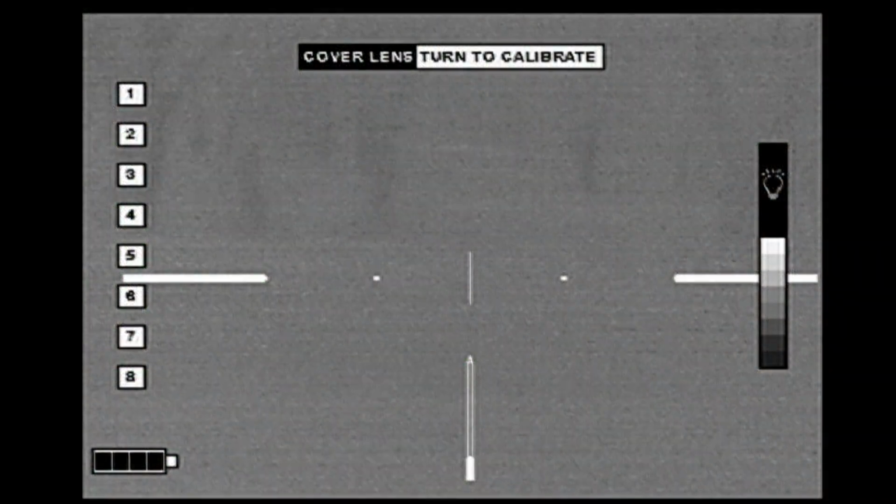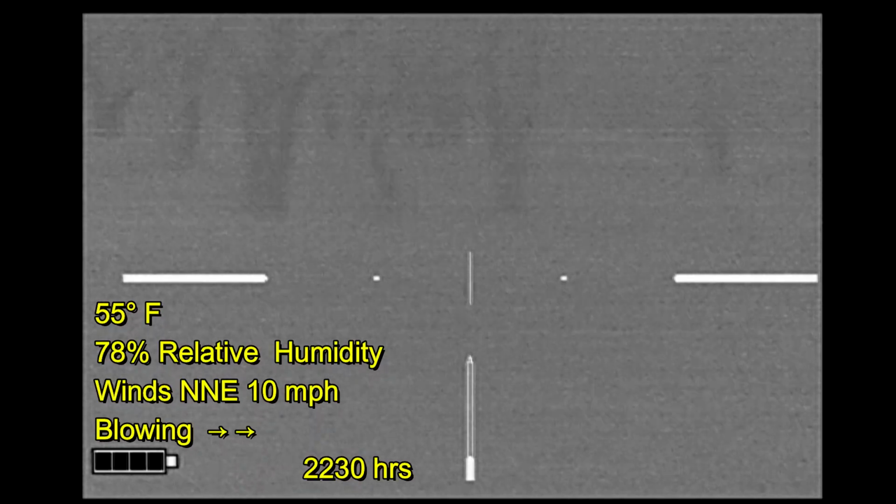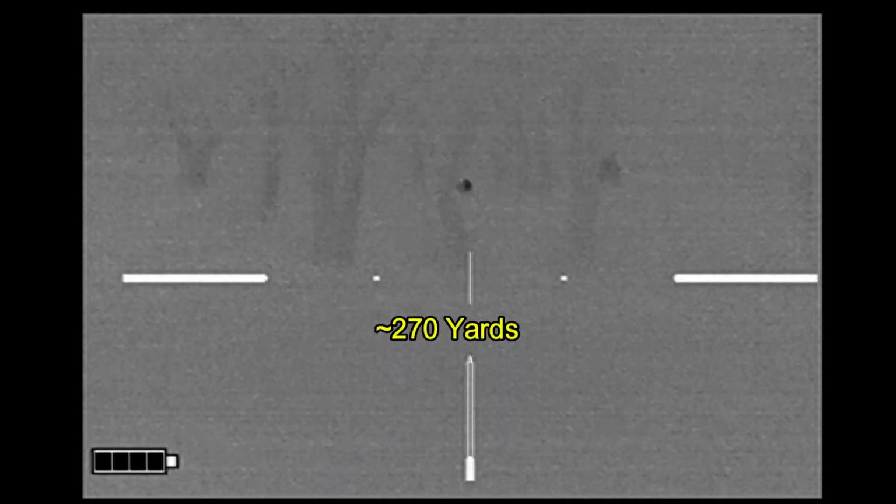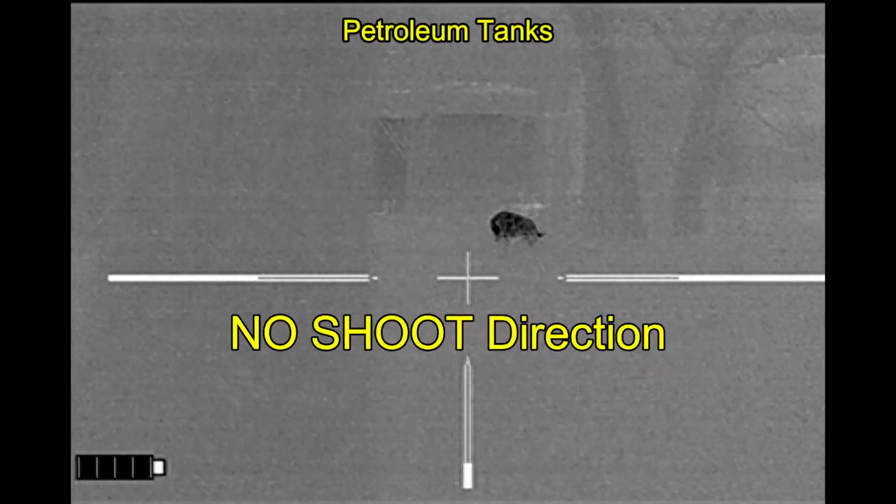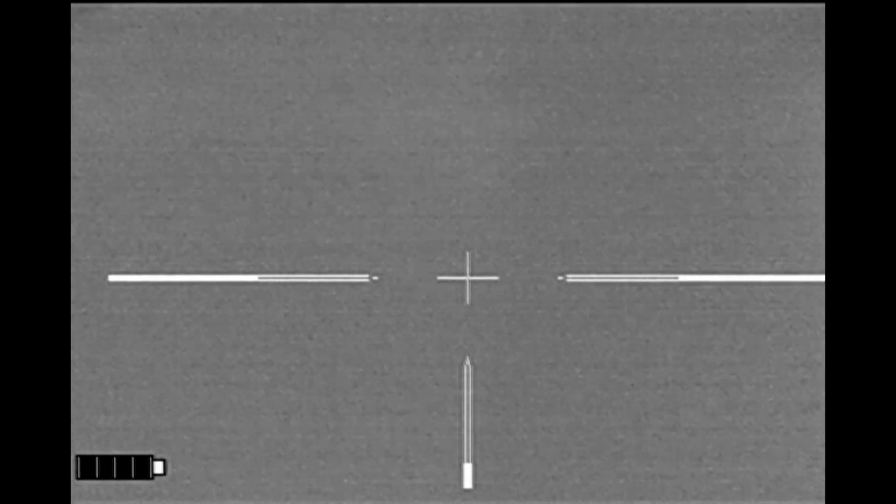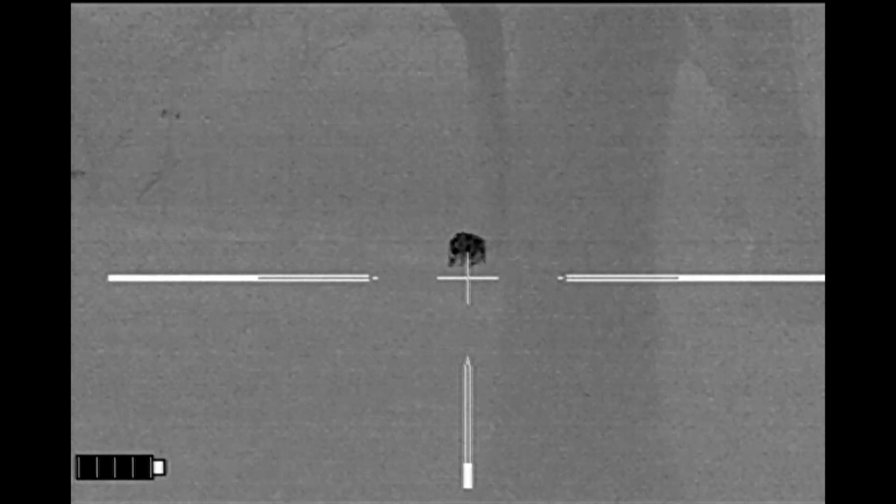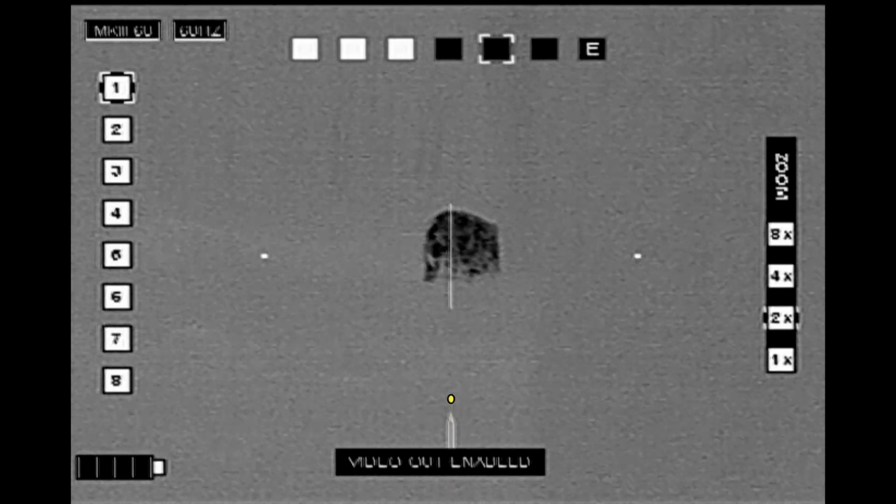A little while later I found a hog on another property that Chad of Custom Reloads of Dallas and I had found the previous night, but I did not have permission to hunt the previous evening. So I've got permission tonight, and that hog was out there at about 270 yards. Here I've moved up. I do not have a shot. The petroleum tanks make for a very bad backstop. So here I moved around so the petroleum tanks are off to the right hand side.